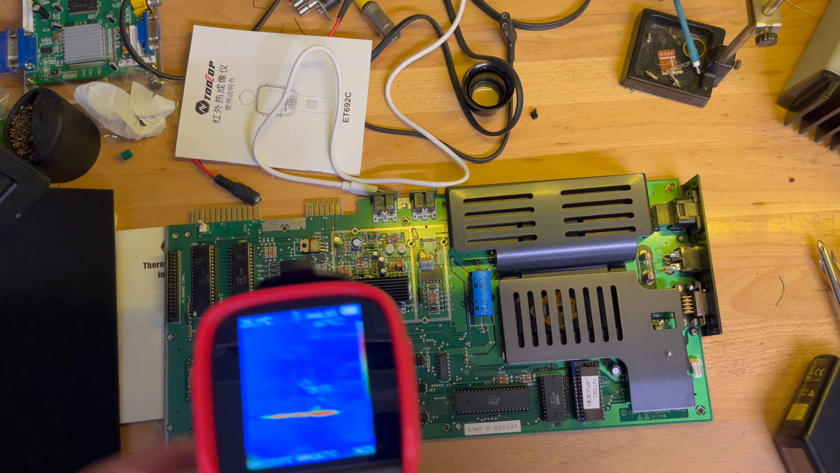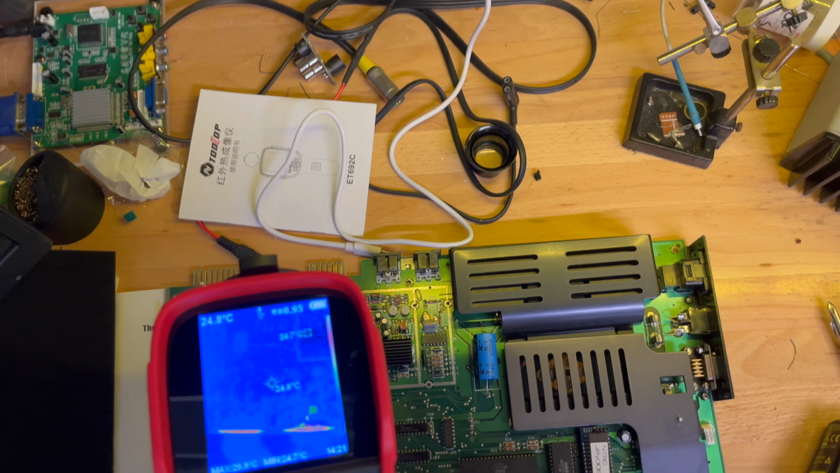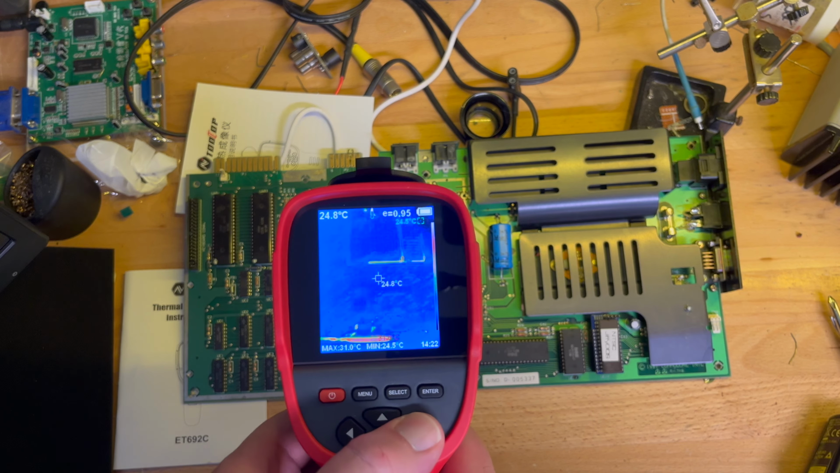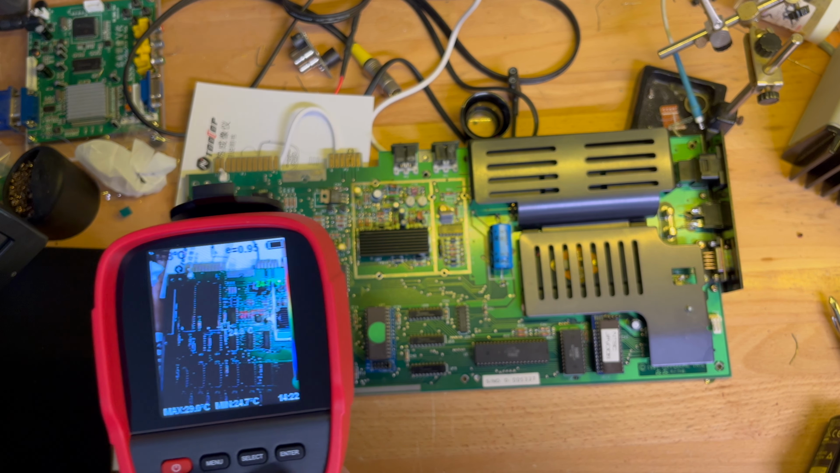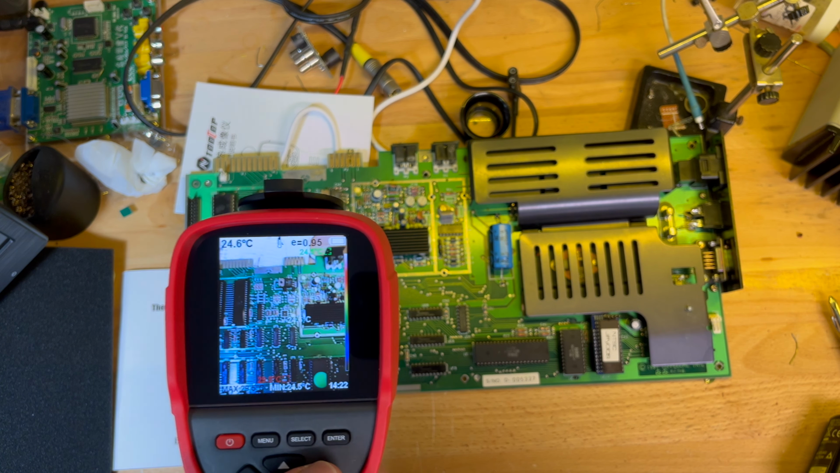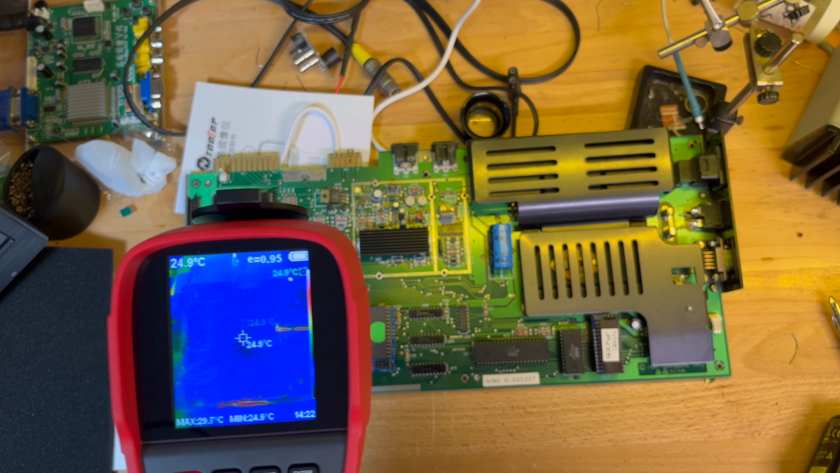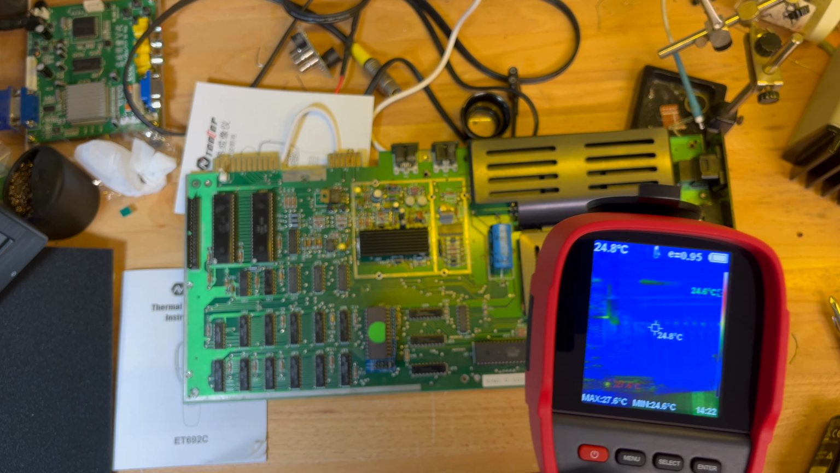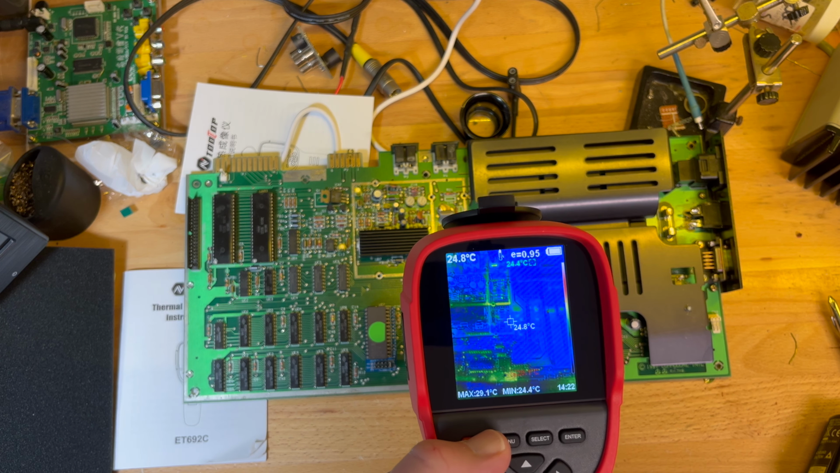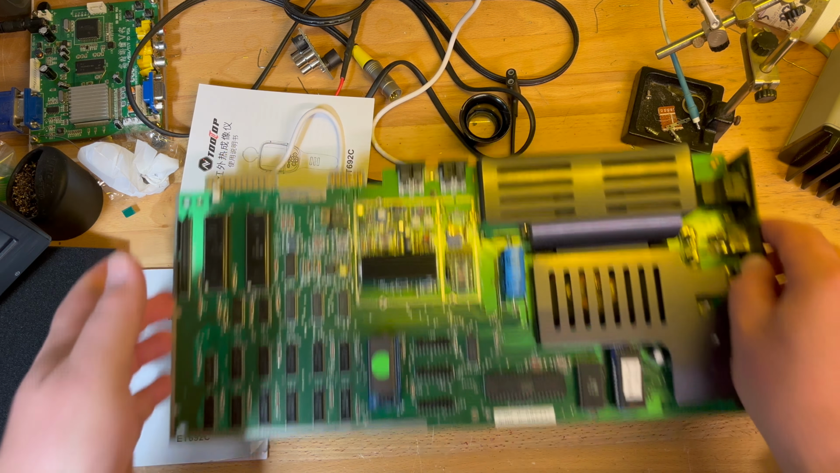And as you can maybe see, looking at the board, so basically ambient temperature. Hold that, turn it off. Okay, power off. Let's see what it looks like in about an hour.